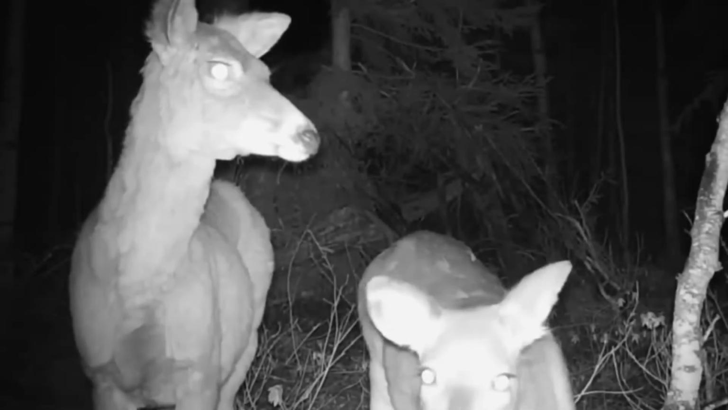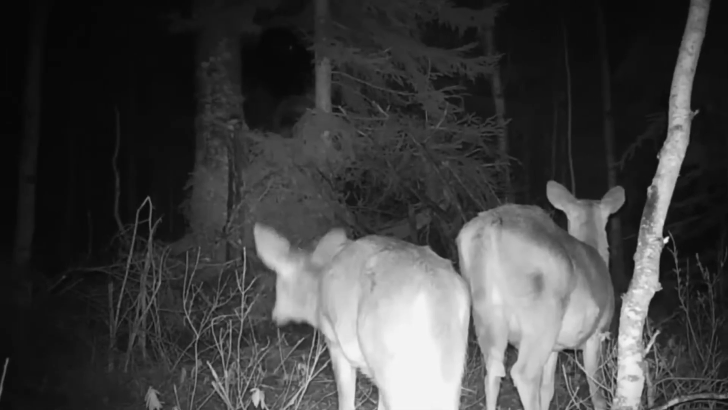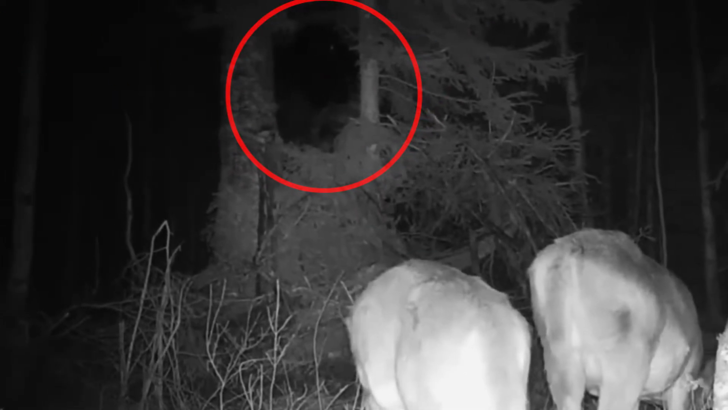In this video we see two deer right in front of the camera. The camera was placed by a biologist who wanted to conduct a study of wolves living in the Rocky Mountains. However, the camera captured absolutely not wolves, and not these two deer.